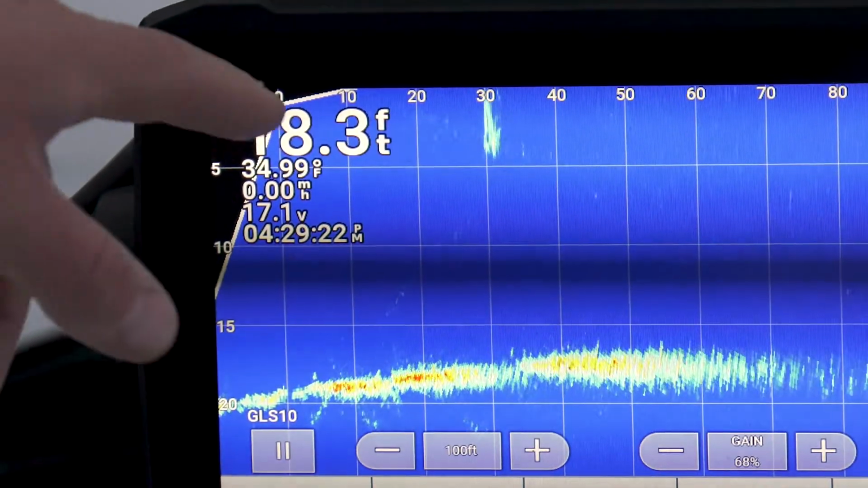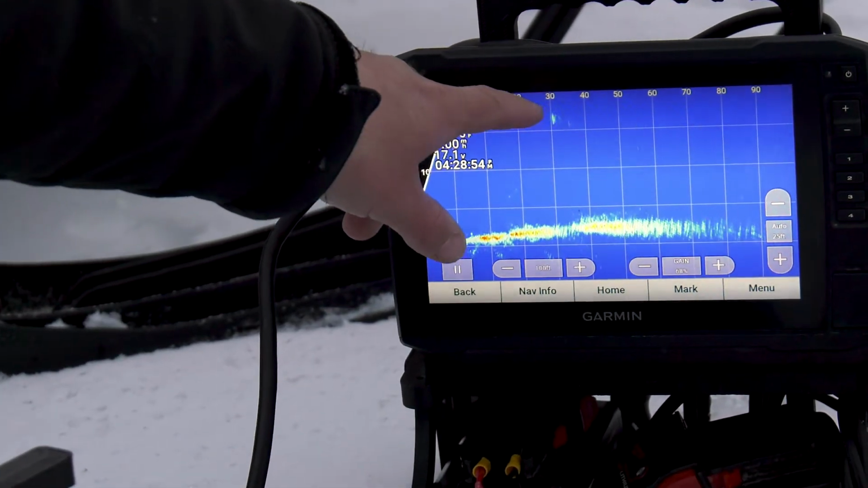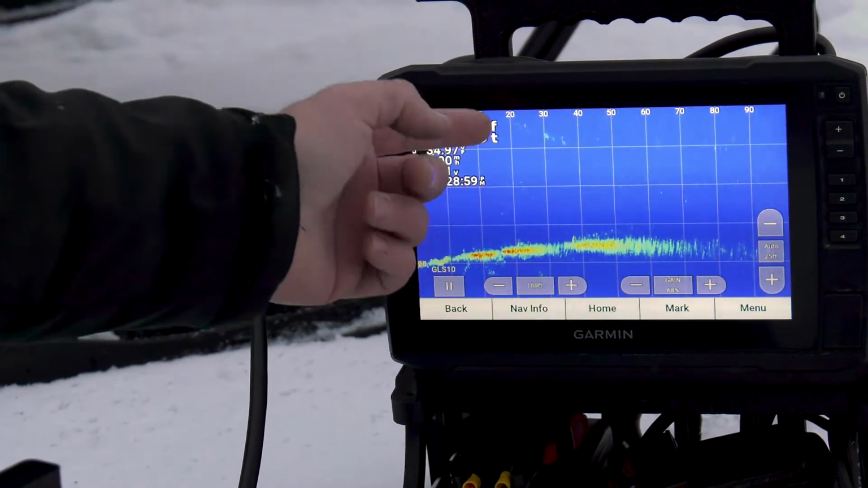All right, so if you look on here, you can actually see right where he drilled. So he's at about 32 feet. What's nice about that is if you're down here and you've got a school of fish, great, then you're on top of them. If they're farther away, you can direct them to go another 30 feet farther.